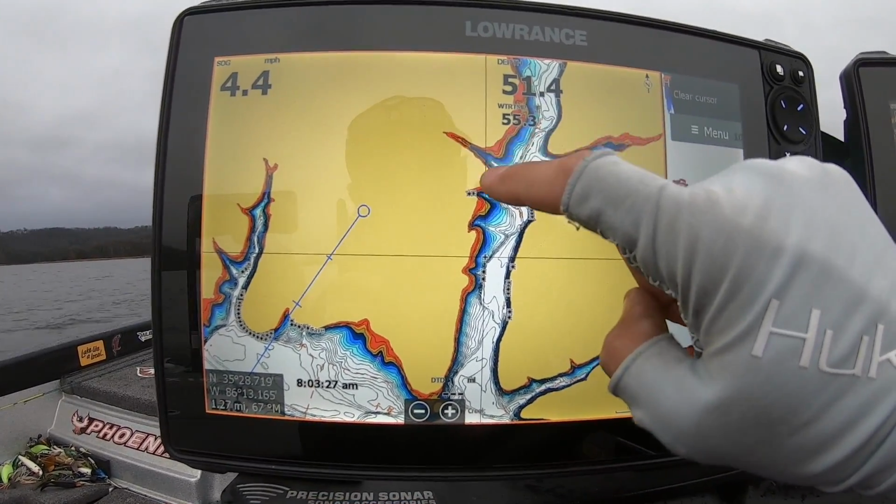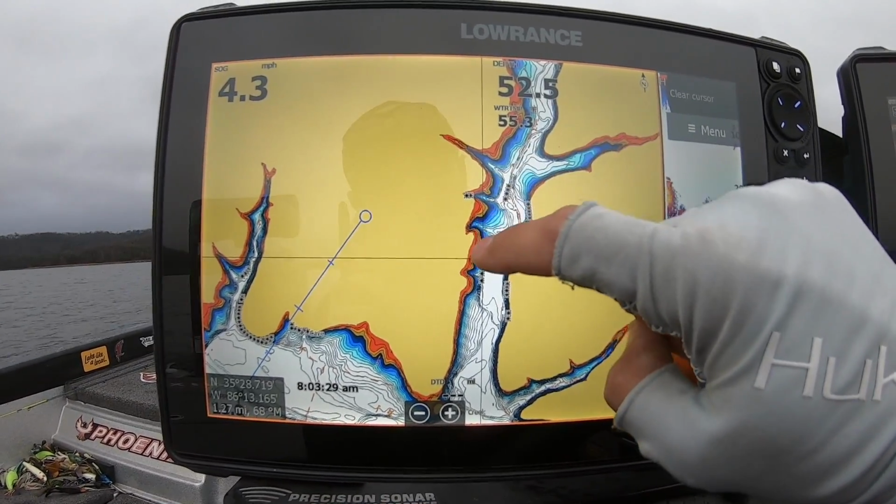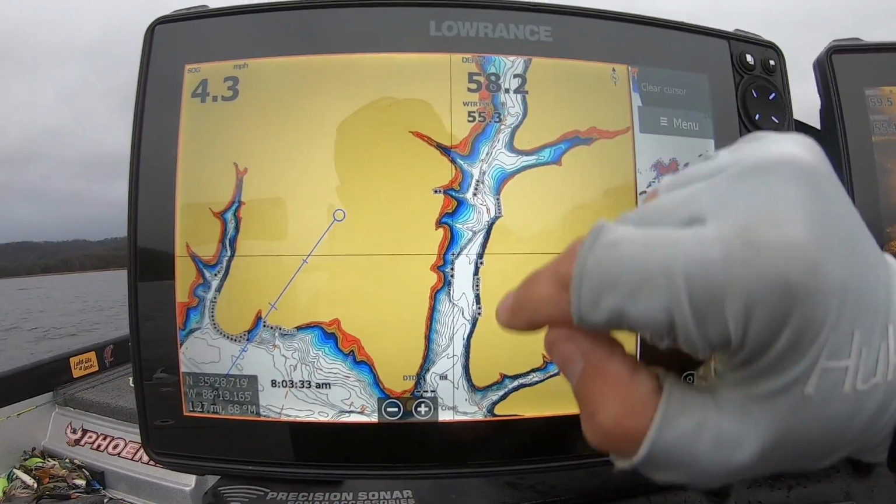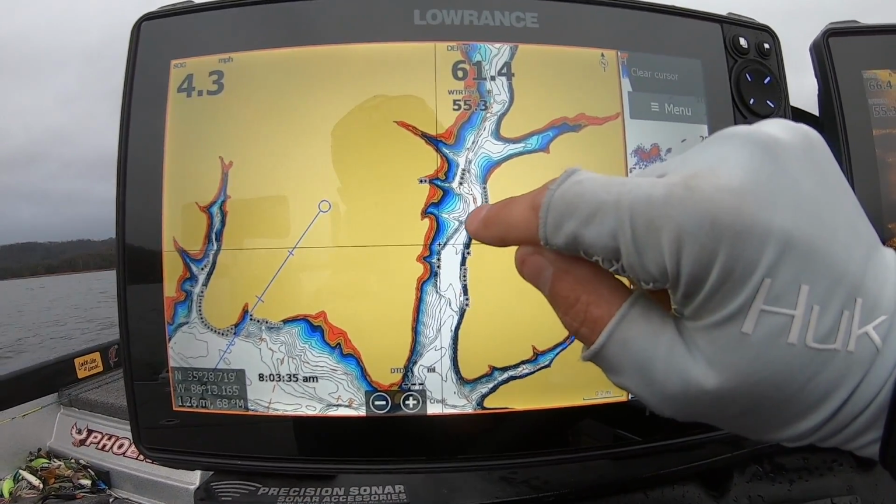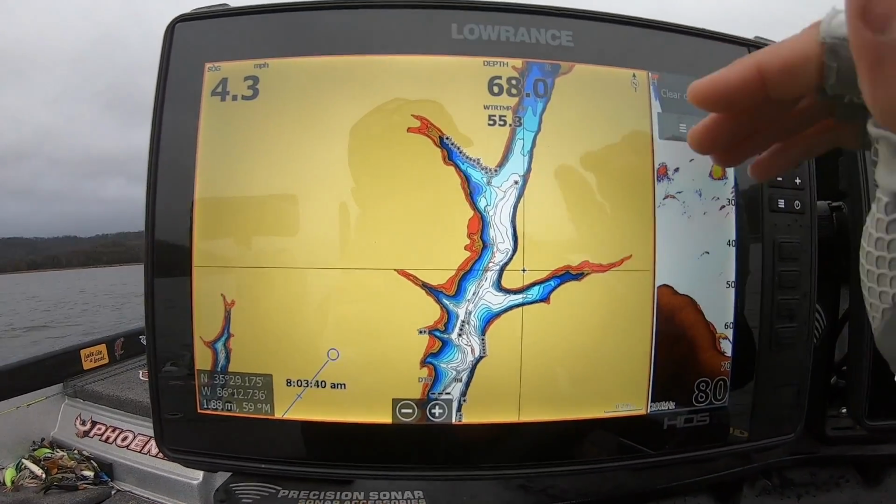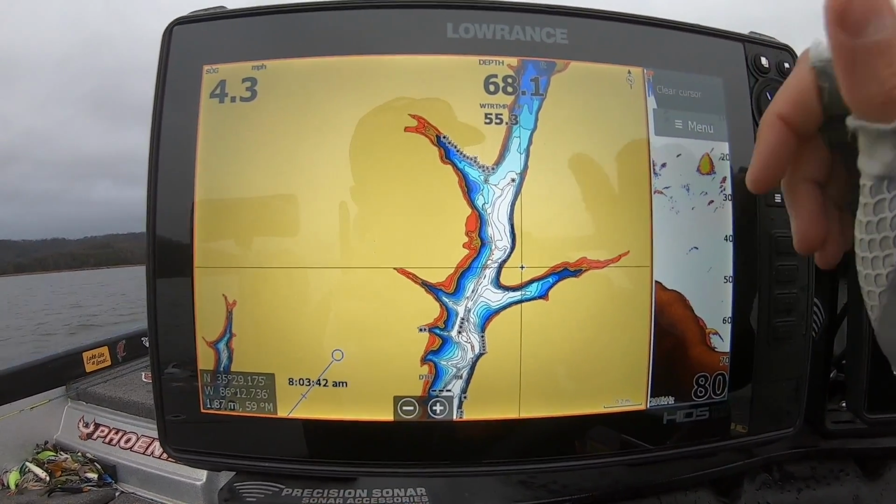And I'm not saying there's not going to be any crappie anywhere on that left hand side, but if you want to find crappie quick, follow this creek channel on this right hand side, because I've found this time of year those crappie are going to be closer to deep water. It's just the way it is.